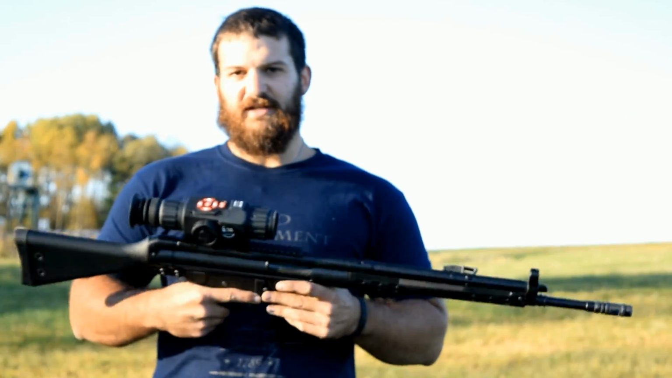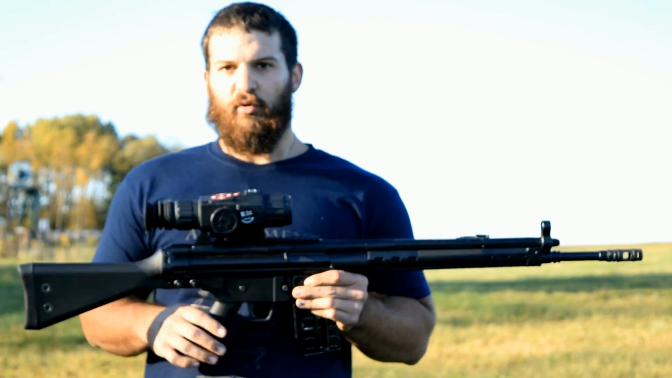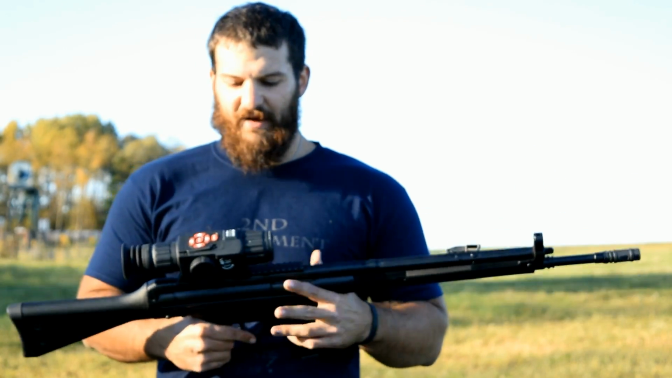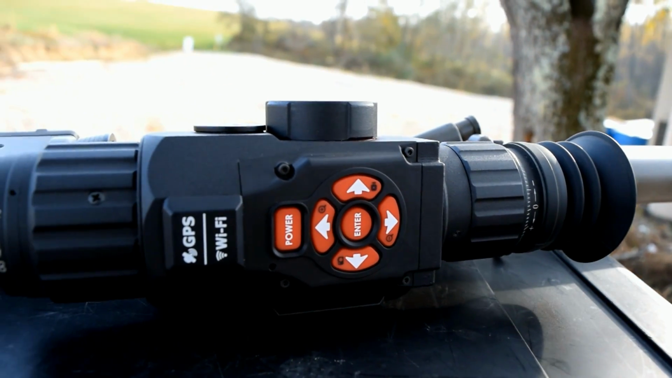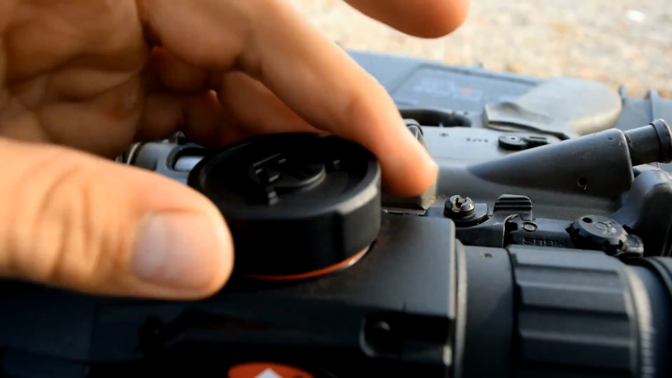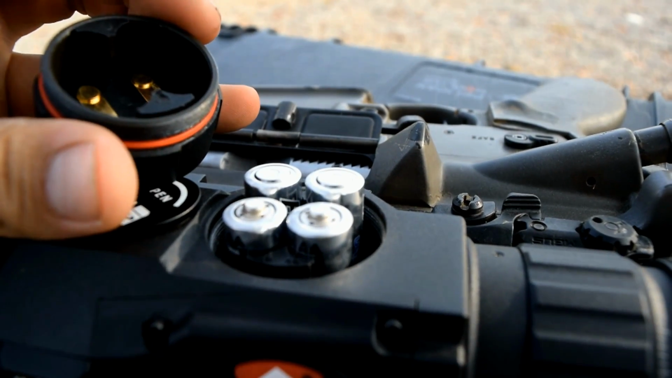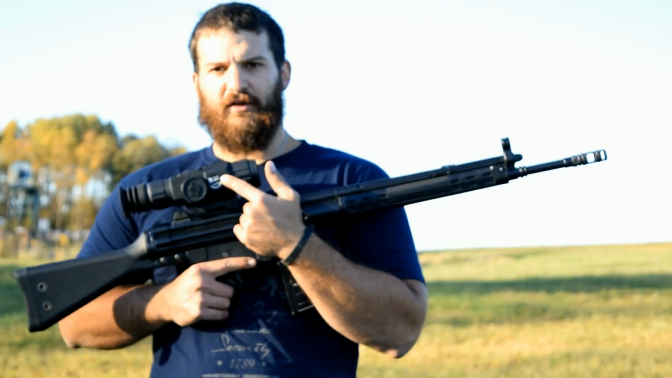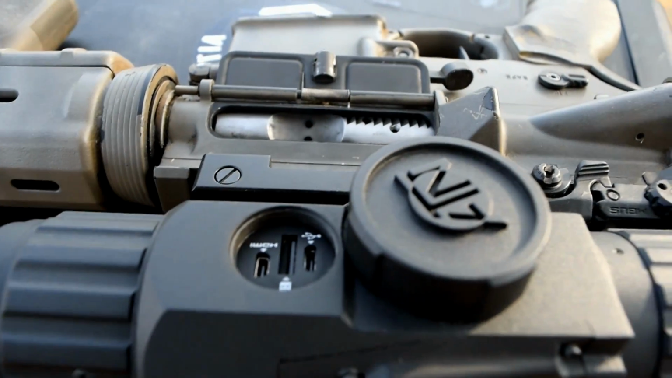Before we jump into the digital interface on this thing, I wanted to give a few points on the exterior portions of the optic. We have a control interface on the top. Over here we have a battery port that houses 4 AA batteries. They suggest using lithium cells. Right now I've got alkaline cells in there just to test the battery life with that type of battery. There's another hatch that allows you to input SD cards for recording.